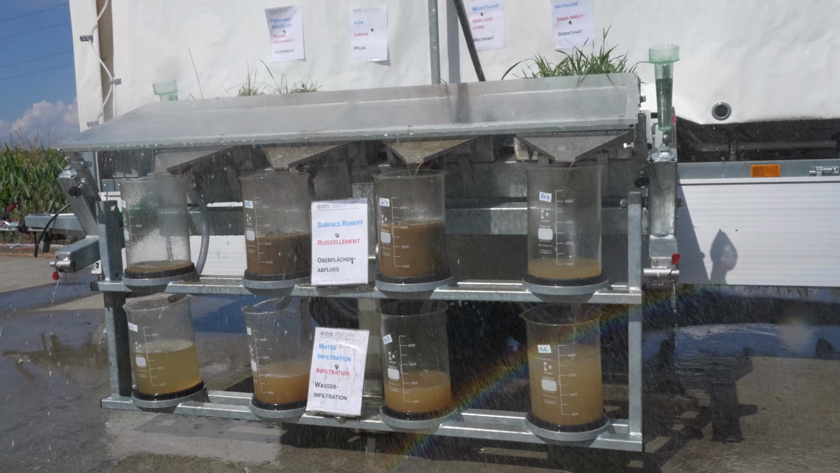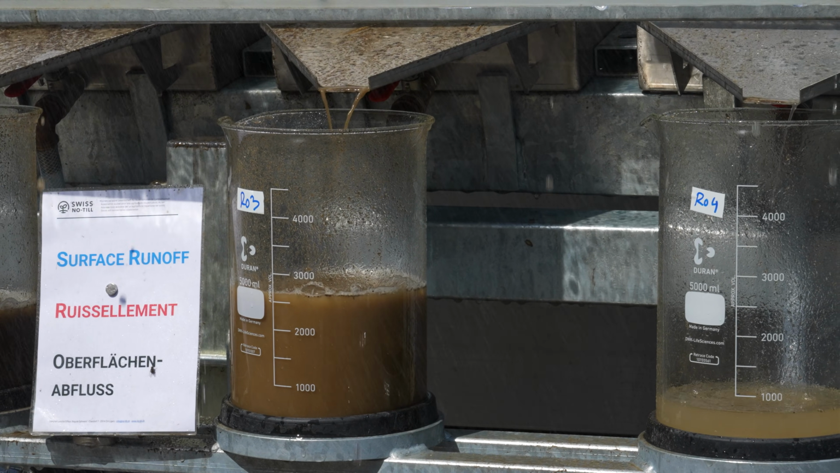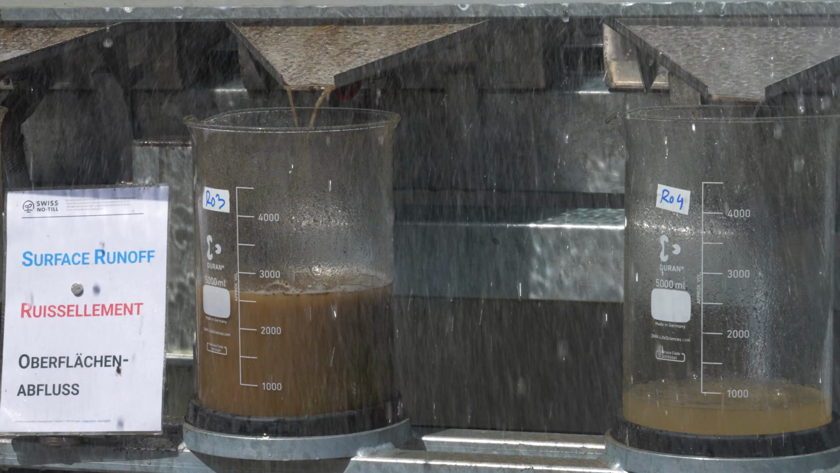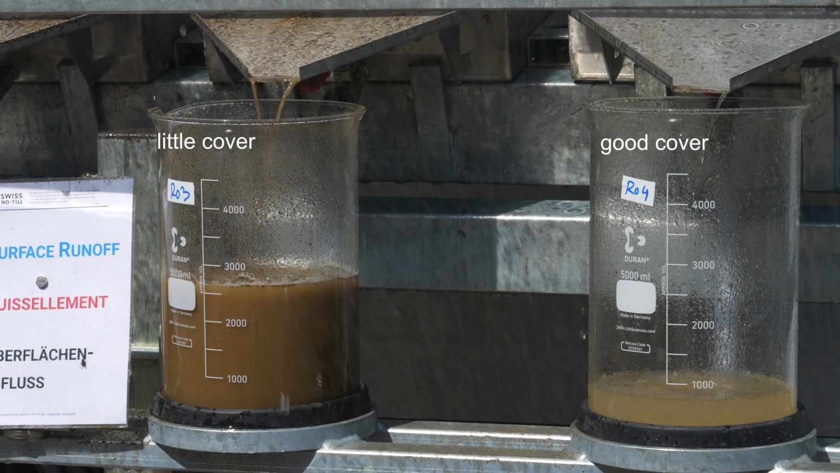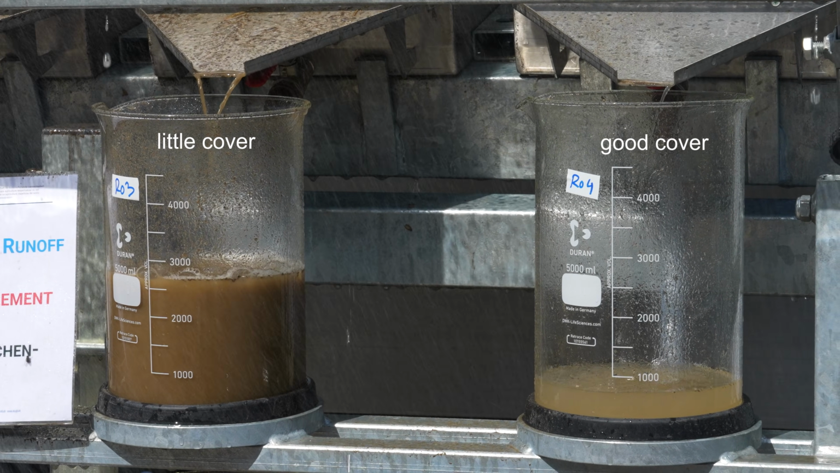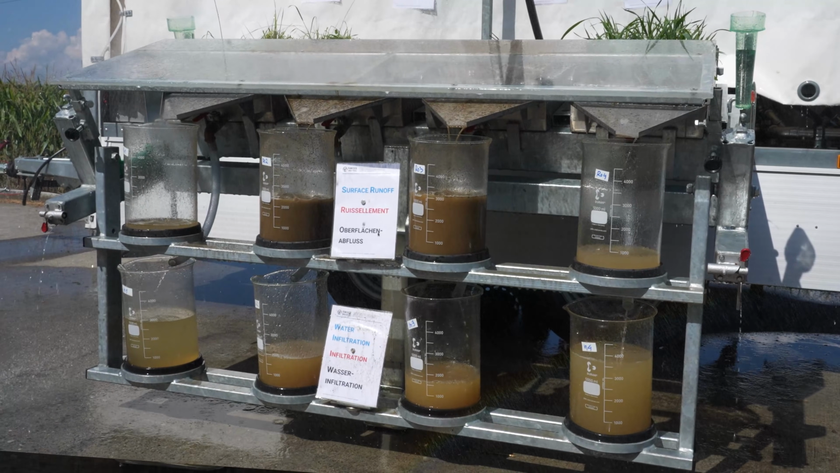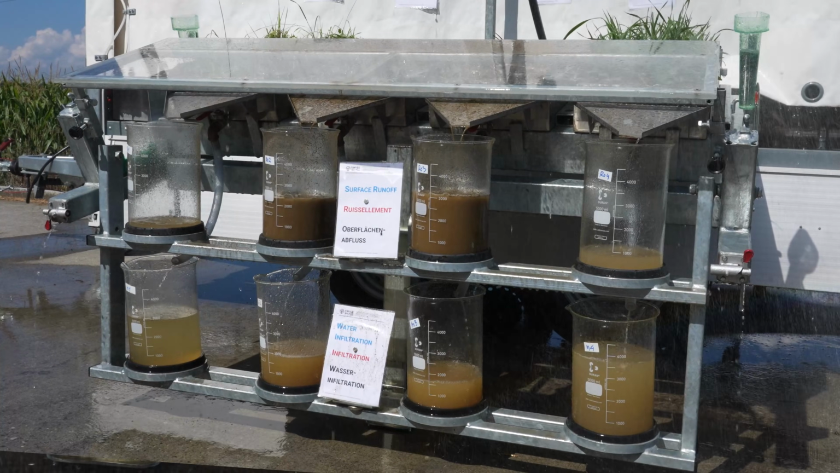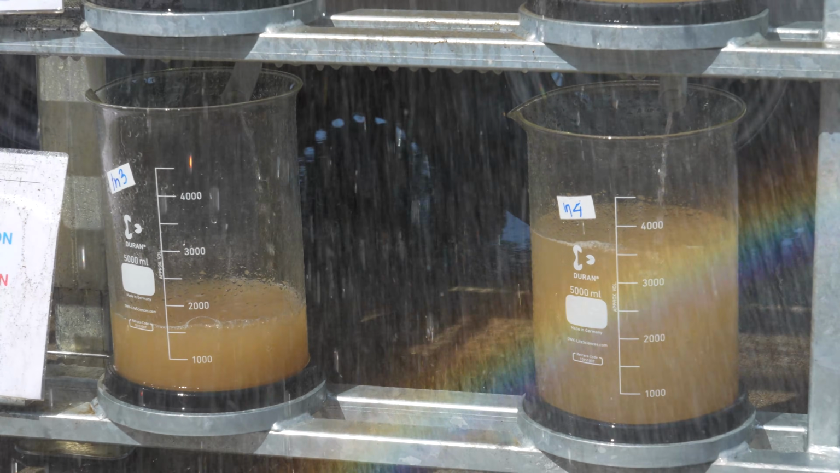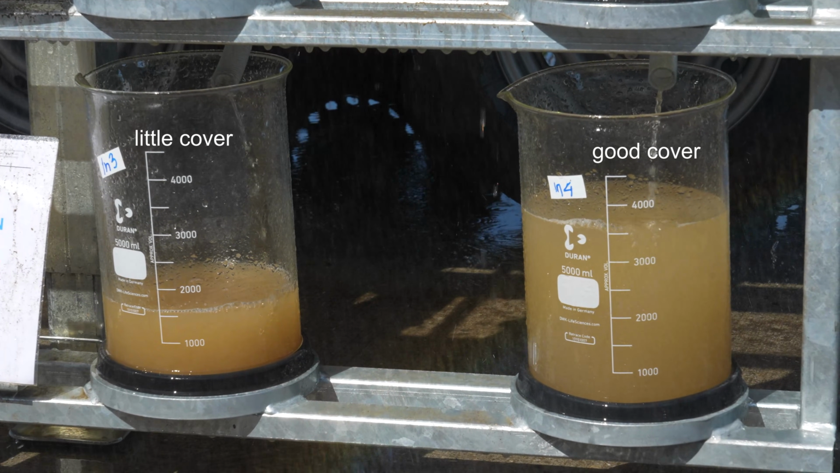The upper cylinders show the differences in runoff and erosion. The bare soil on the left shows high runoff and erosion. It is also the soil with weaker aggregates. The covered soil on the right has little runoff. The cylinders below collect the water stored in the soil. Little on the left with bare soil, much on the right with covered, no-till soil.